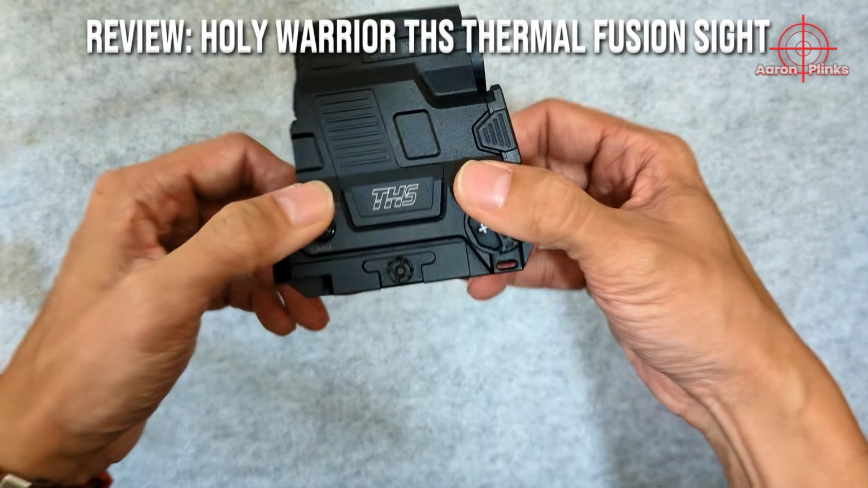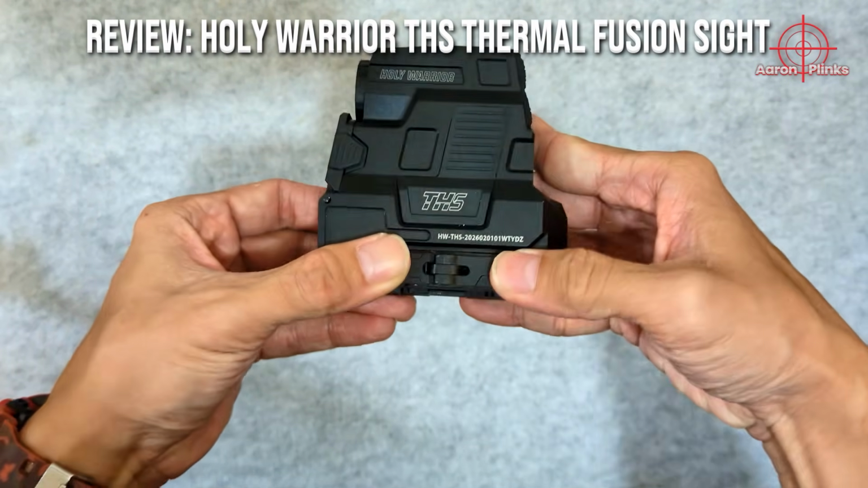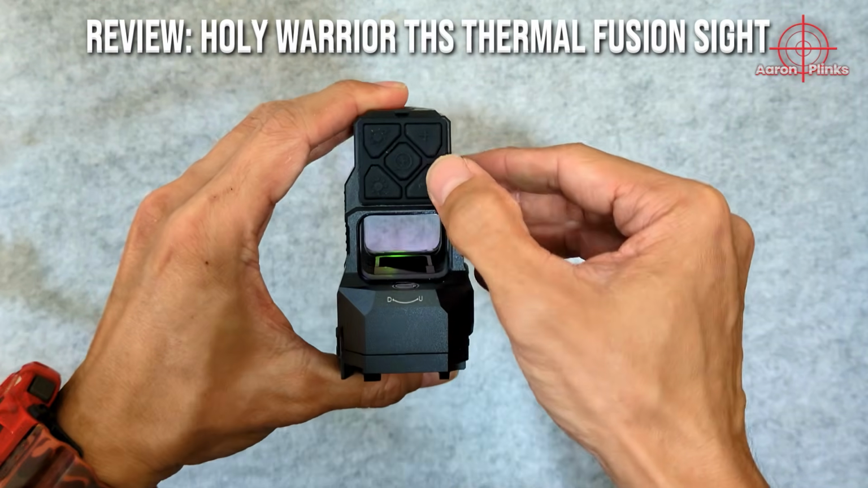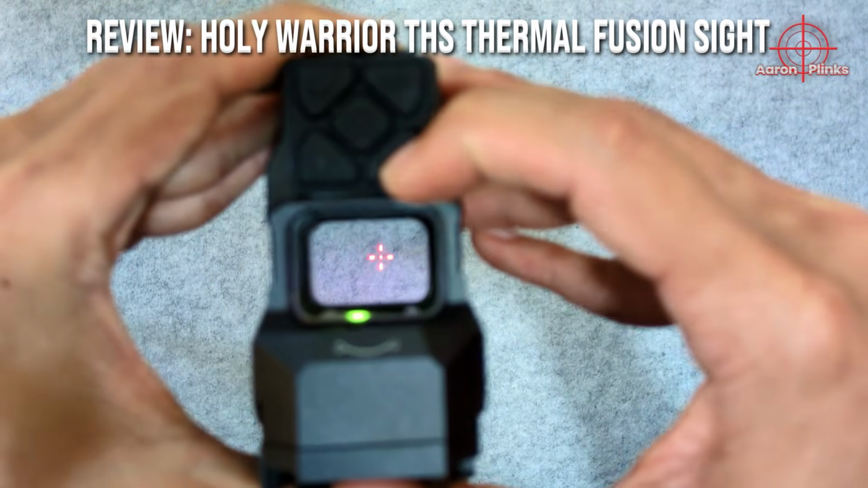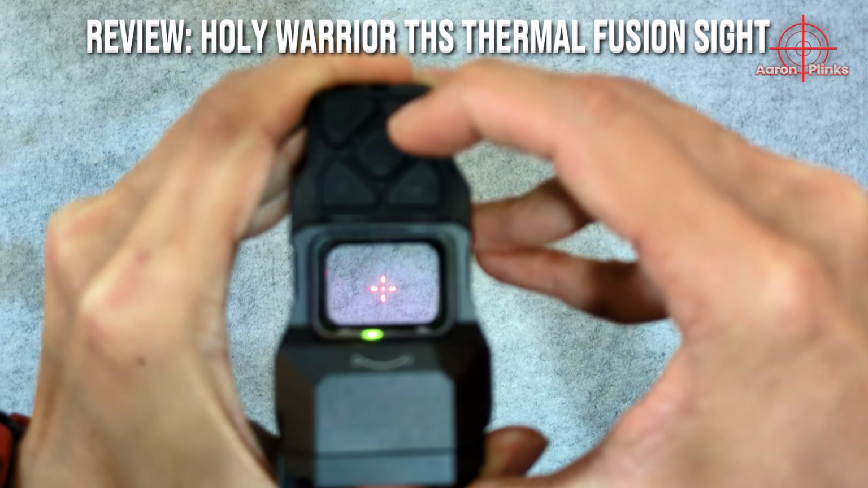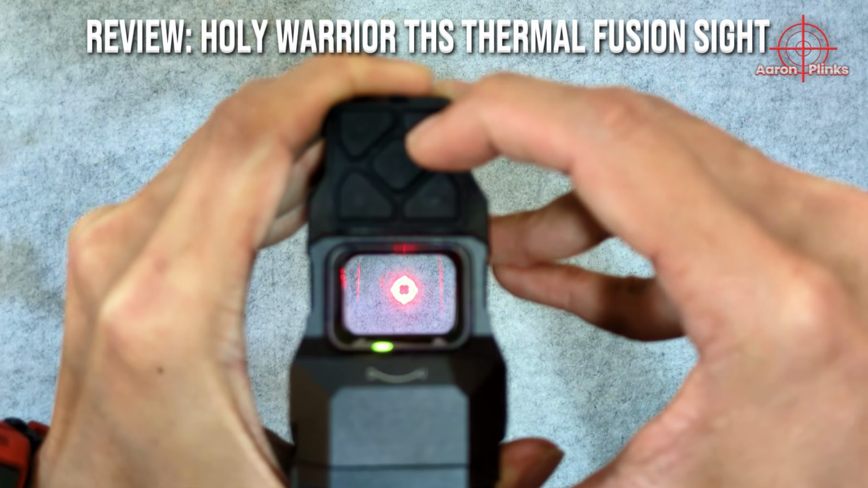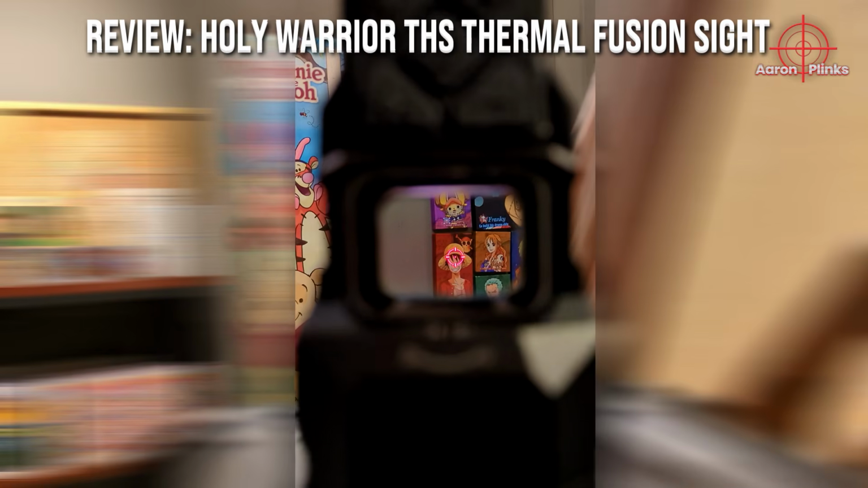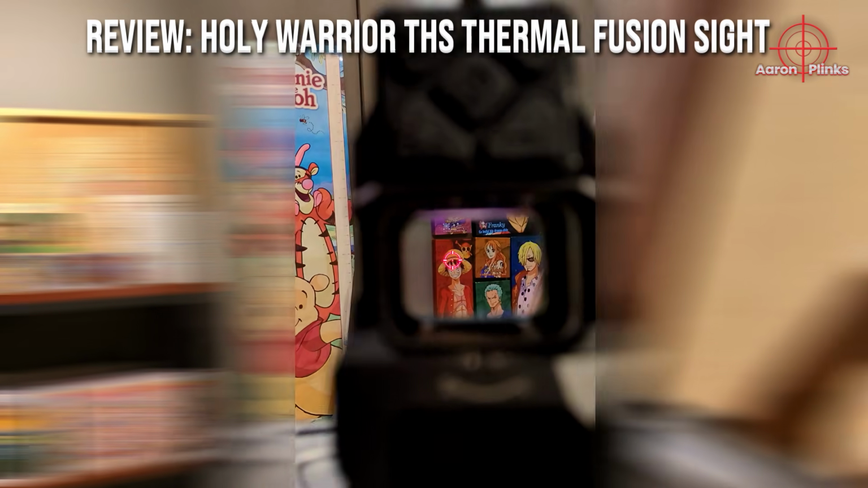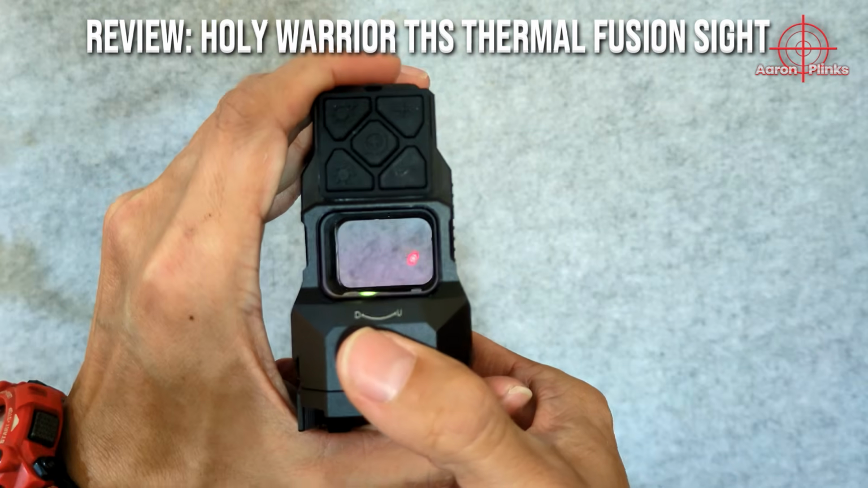This Holy Warrior sight has a QD mount for Picatinny rails. It can be used as a normal holographic sight. There are multiple reticle styles as shown here, and brightness is adjustable. There is some parallax as shown here, but do note that this is just a replica. Elevation and windage is adjustable, just like a normal holographic sight.